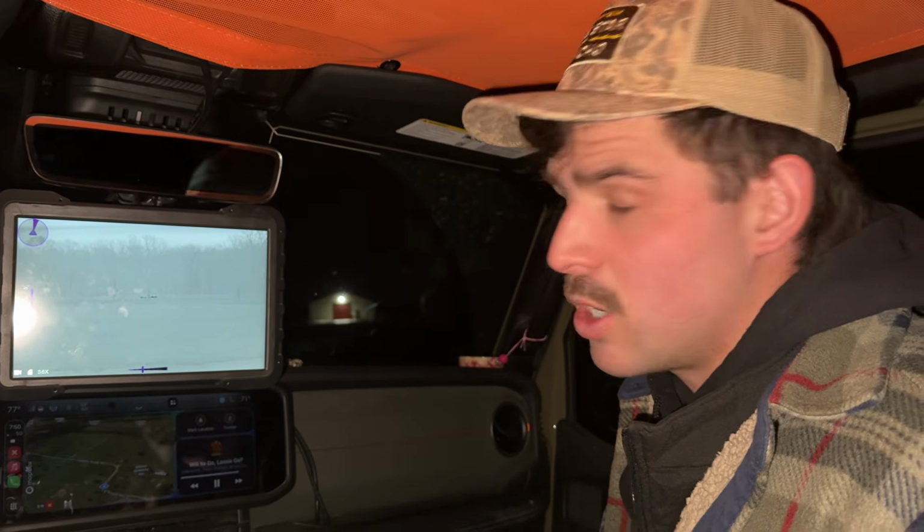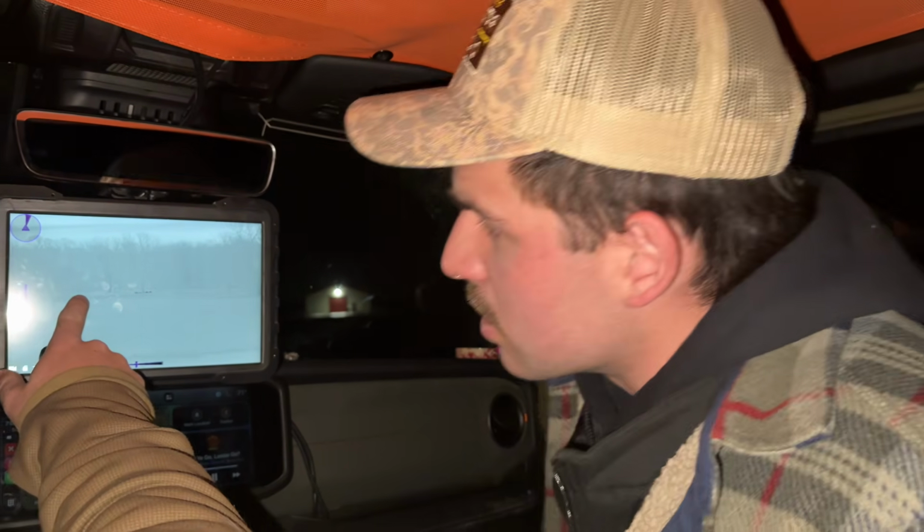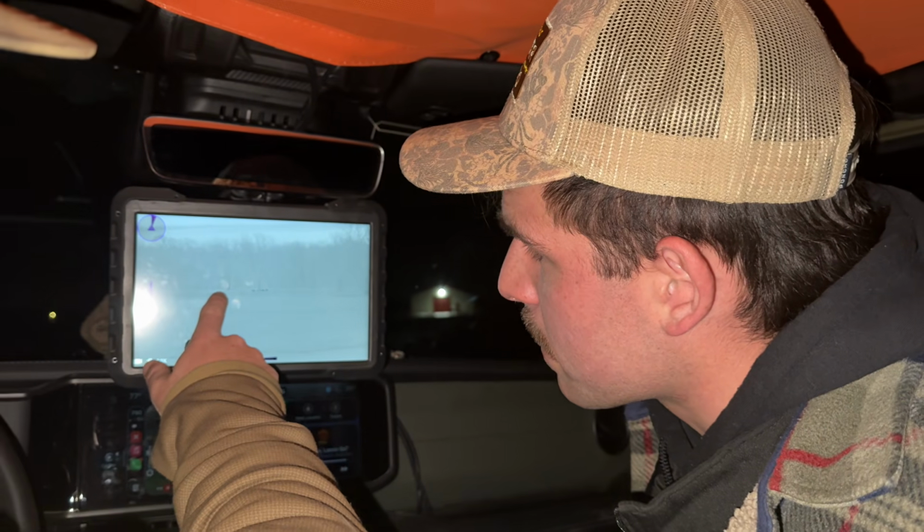And this is the first field we pulled up to tonight. So hopefully it's going to be spicy, but I think we're fixing to. There's a damn coyote right there. Oh, well, there you go. Oh yeah, sure enough. He's trying to get in on that pig action.